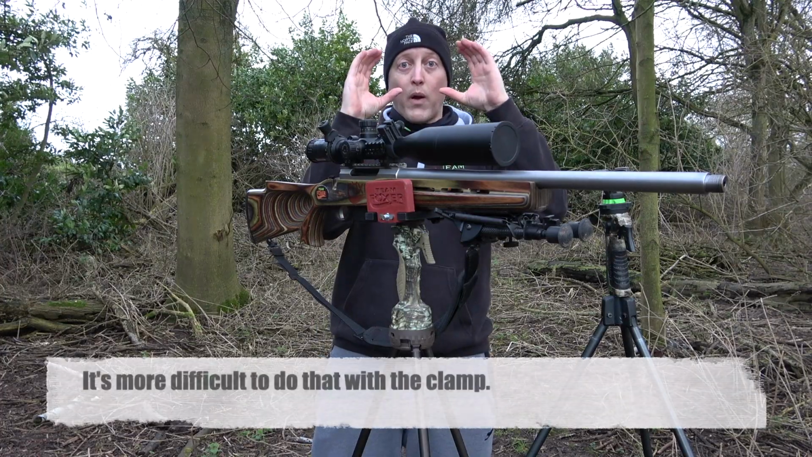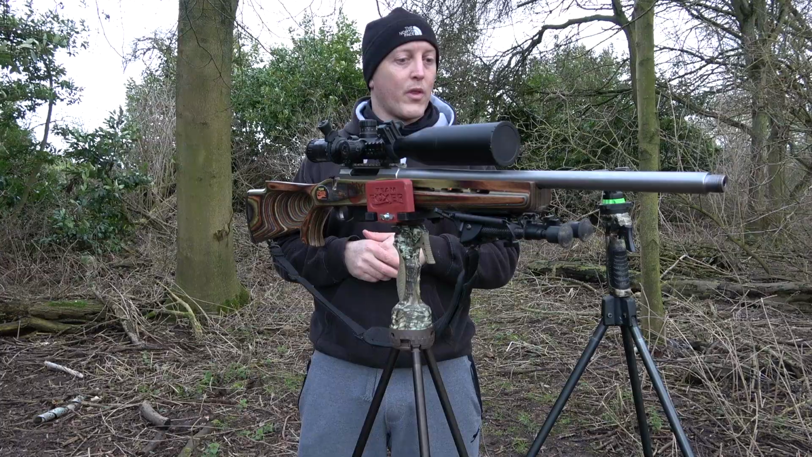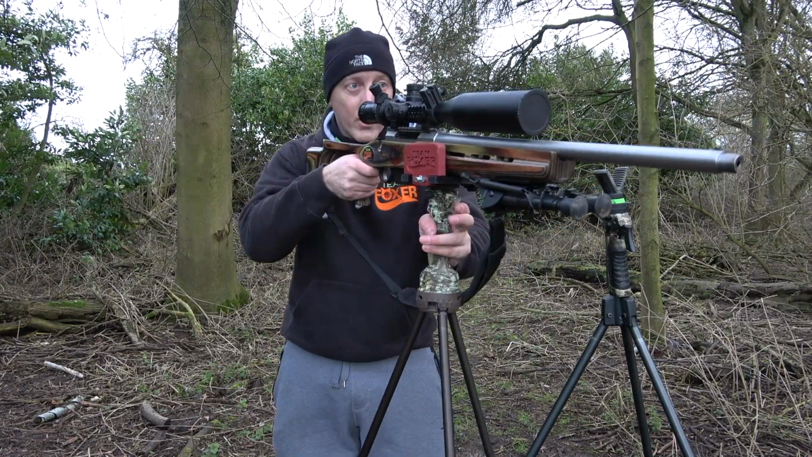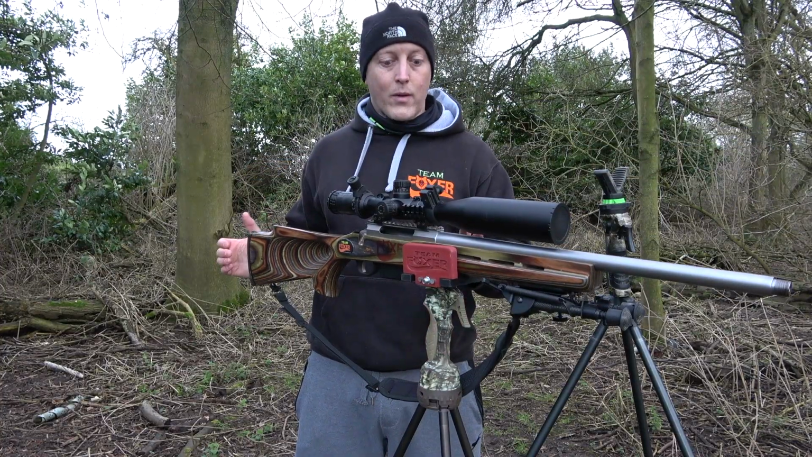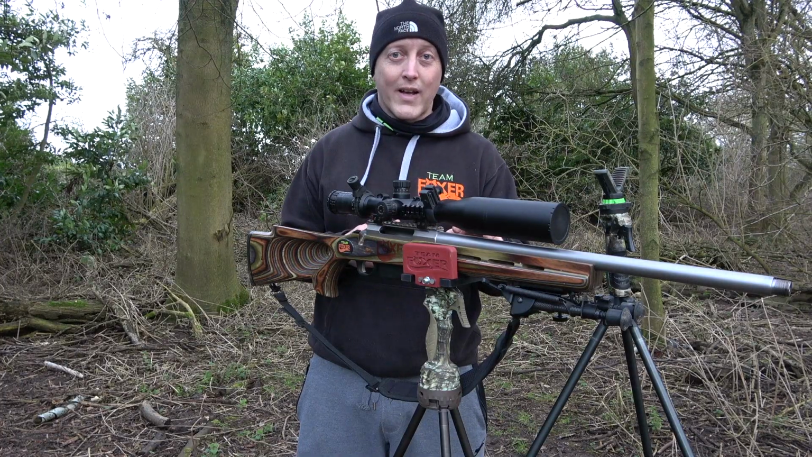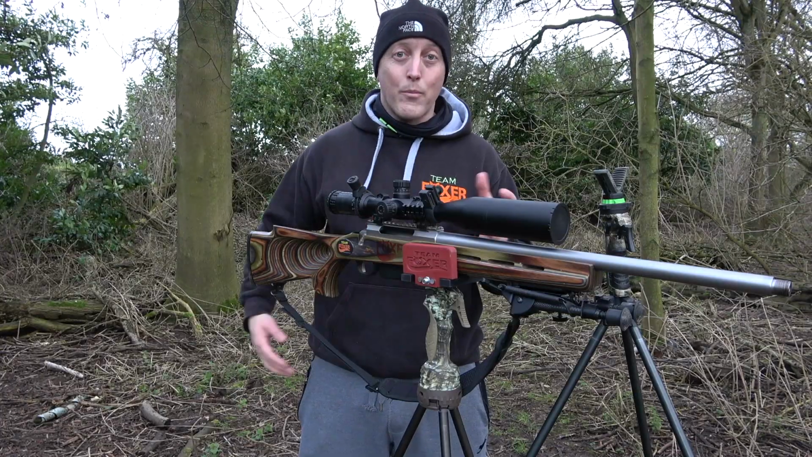You can then use both hands, as I do, and as you've probably seen in videos, to be able to scan around with a thermal. It's still got enough play in it for you to be able to move around and rock. But I've spoken to numerous people now who all agree that shooting using a clamp of this nature makes for more stable shooting. It's really as simple as that.